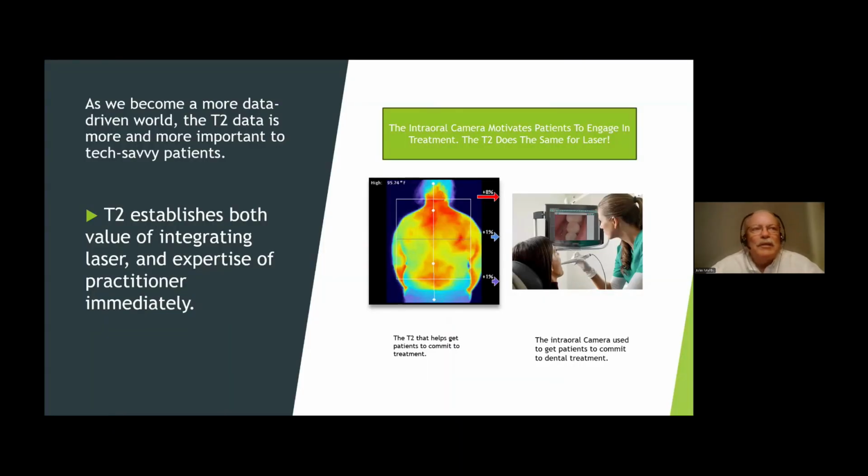We need data that can be demonstrated objectively, with numbers, with pictures, so that people can see it, not something we make up. And that's one of the things that I've been so excited about with the T2. Number one, the patients get it really quickly. And number two, it's really easy to use. It only takes seconds.